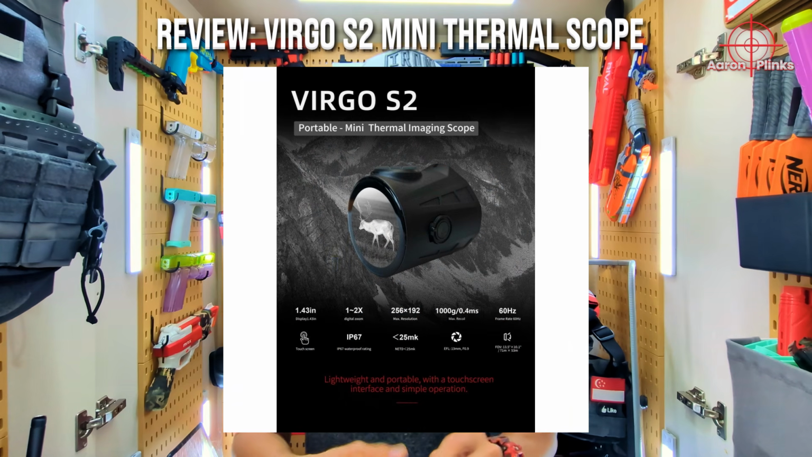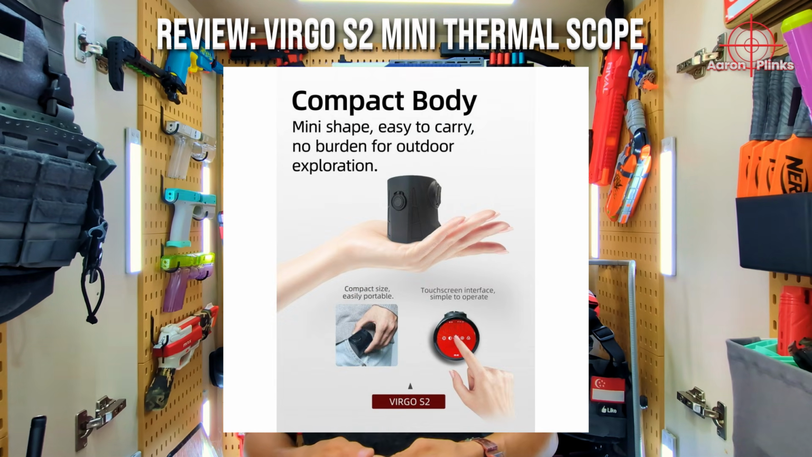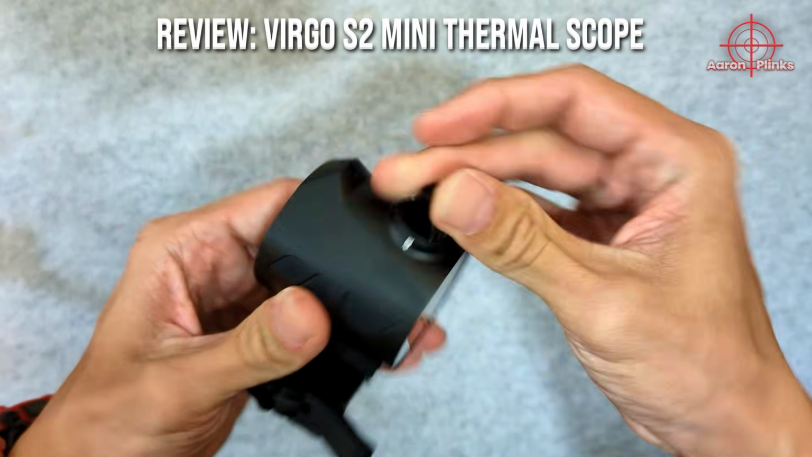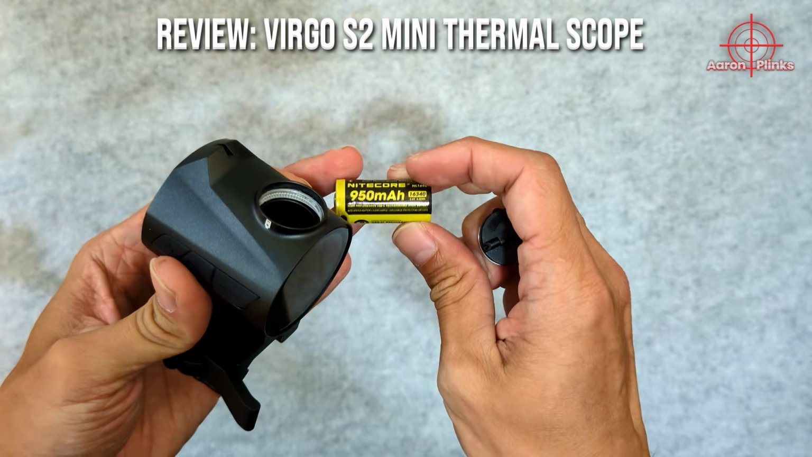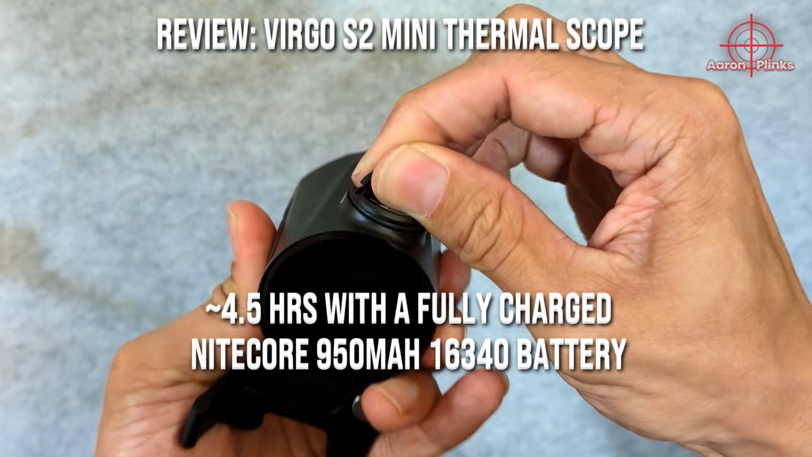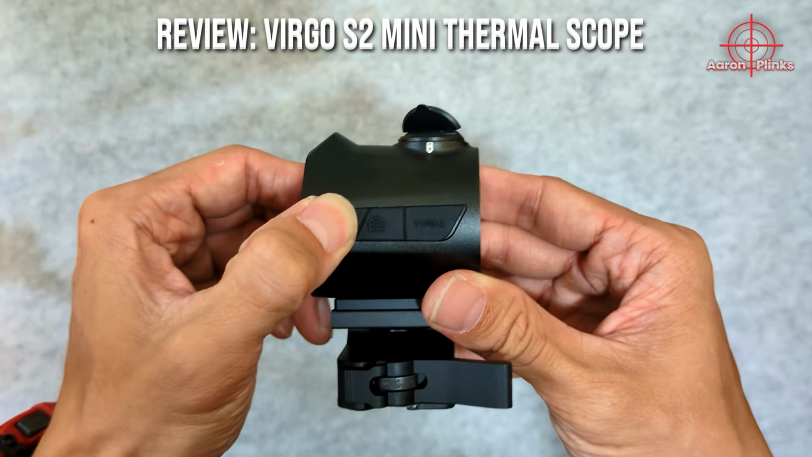Here are some quick infographics on screen. I'm using my own night core battery here, and on a full charge, it lasted about 4.5 hours with continuous usage before it switched off by itself. Press and hold the on button to start it up.